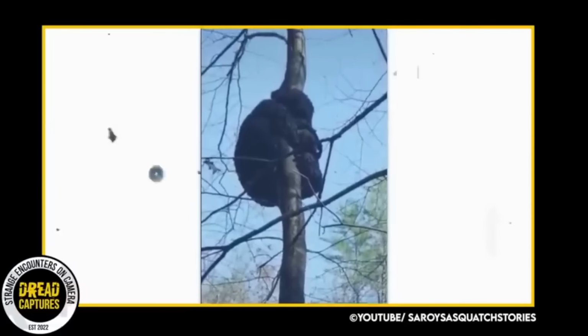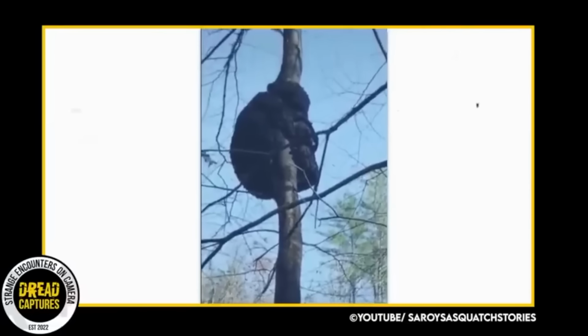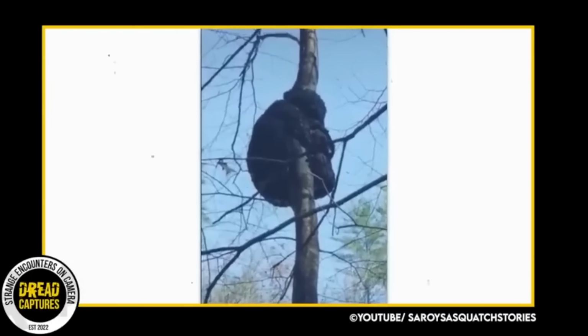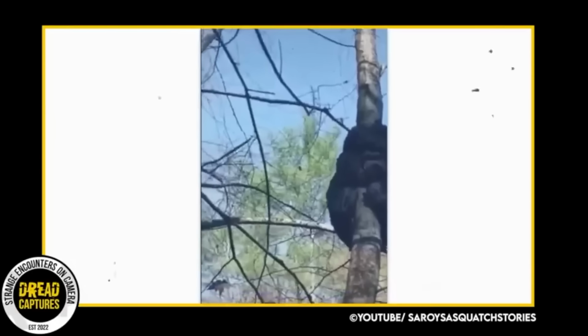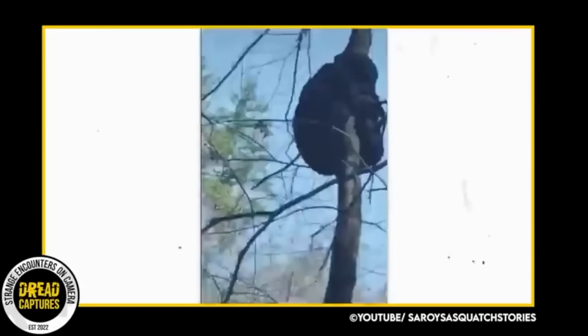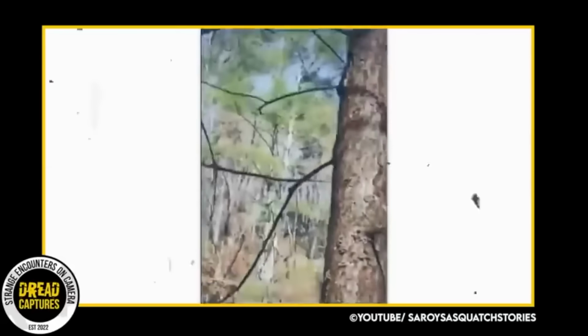Honestly, I'm not really sure what to say about this one here. At first glance, it looks like a creature hugging a tree for sure. You can see the semblance of arms wrapped around the tree and a head buried in the arms. But the more I look, the less I'm sure this is an actual creature.